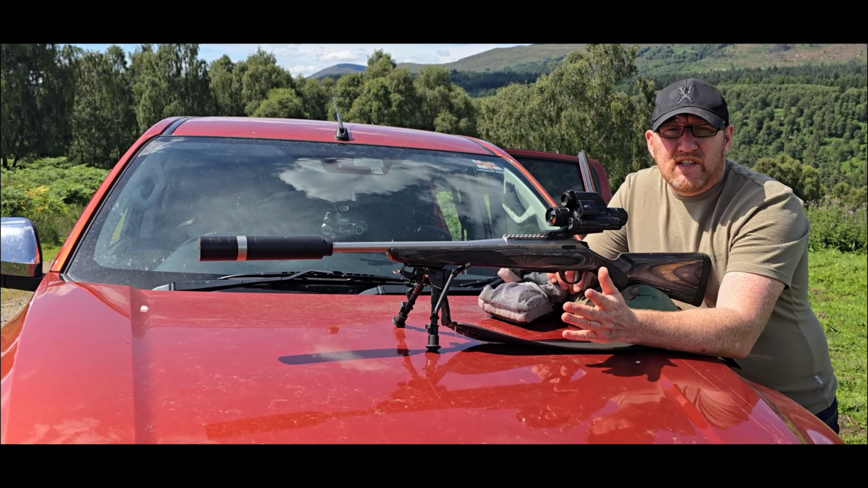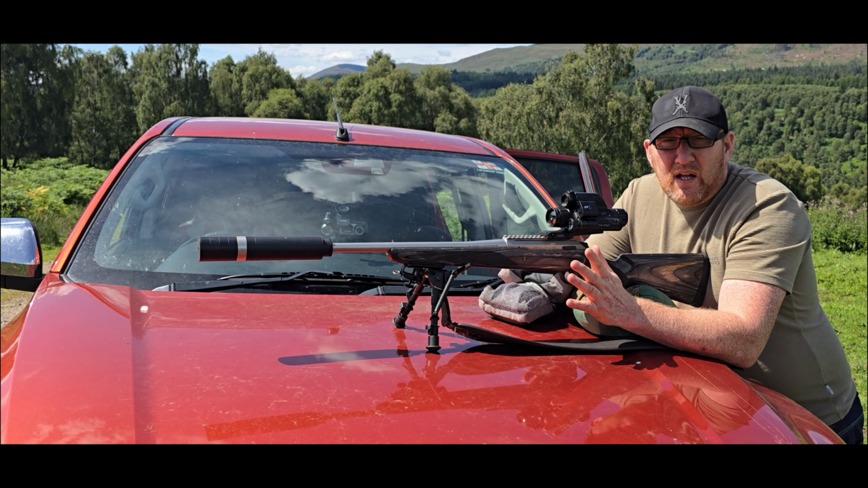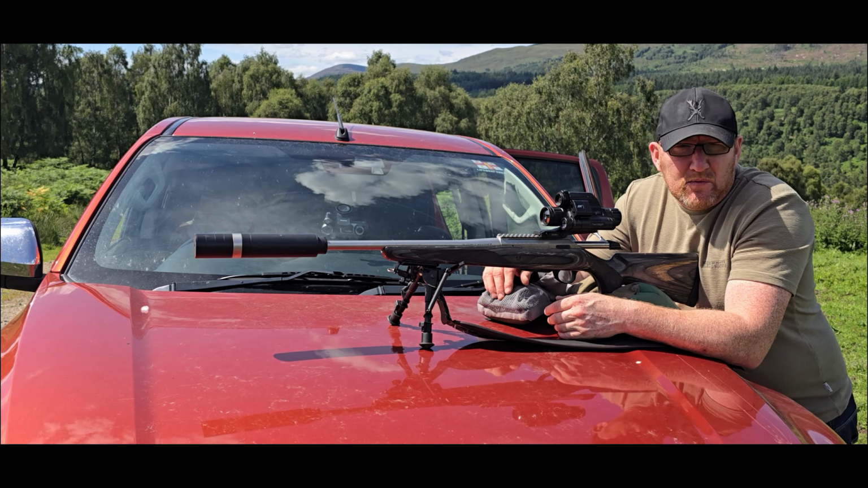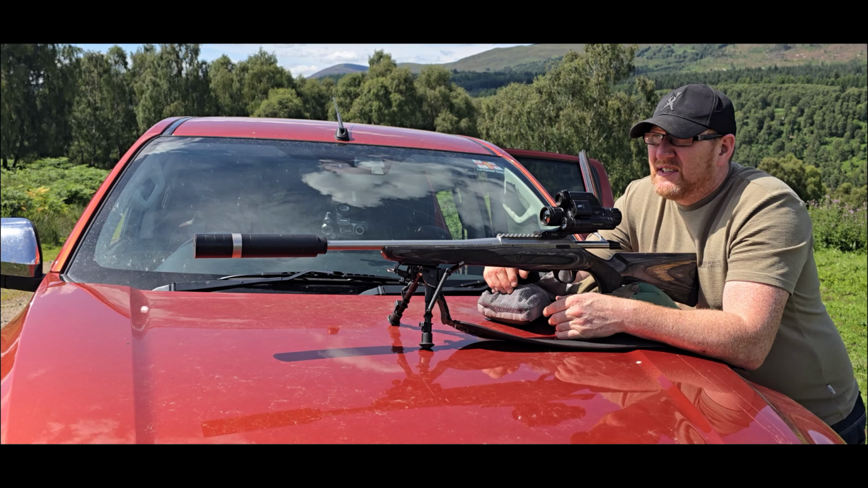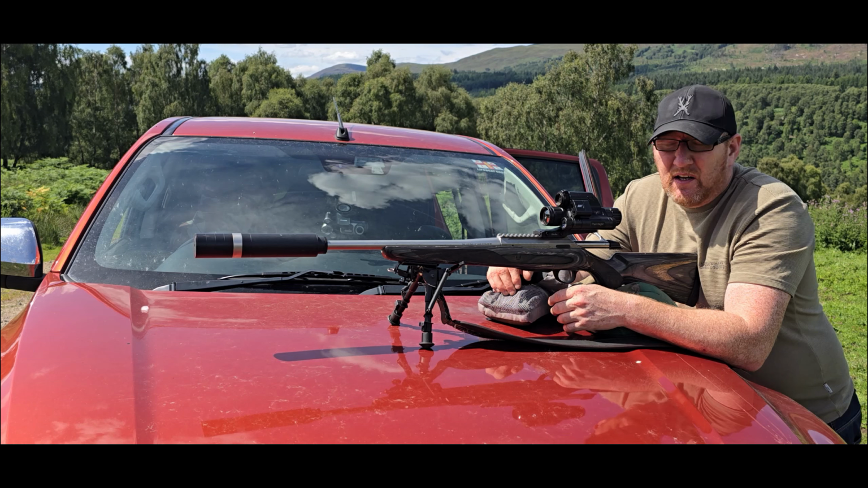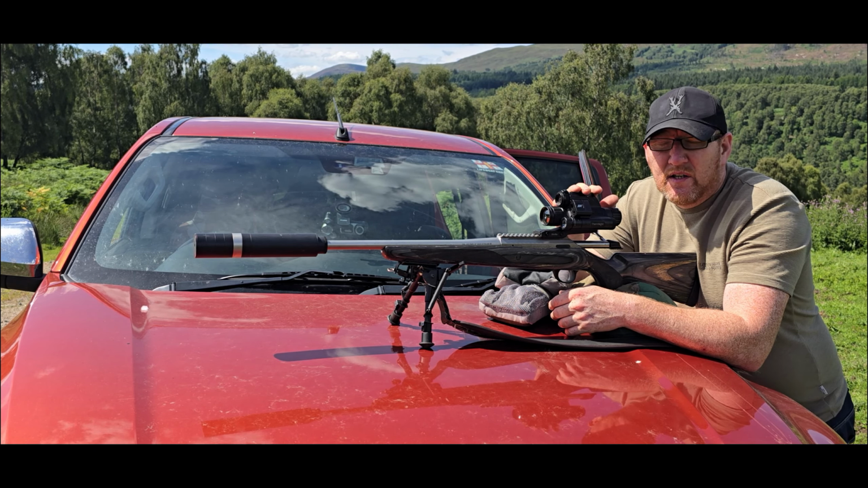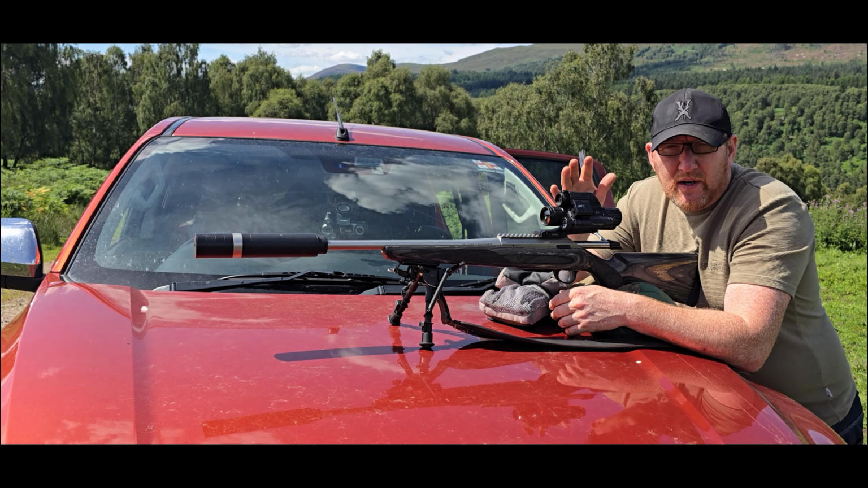So, although I'm going to zero my rifle to that round, I've got no more ammo made up with me for it. I am going to mess about with some more 223 bullets that I've had spare, use it, free up the brass, have a bit of fun today. But what I'm going to do is match up the day and night reticle and the thermal reticle right now.